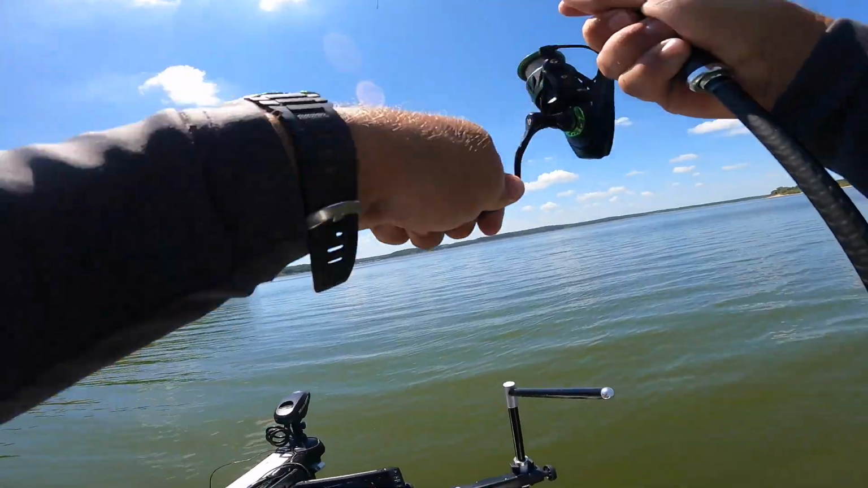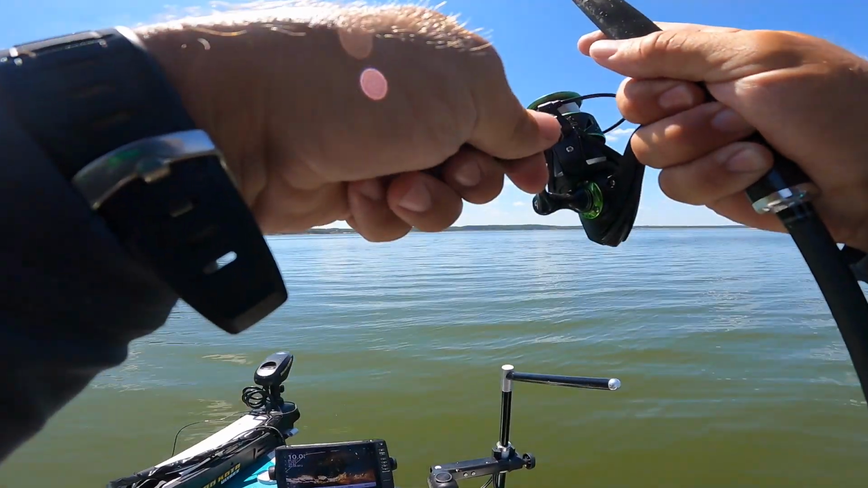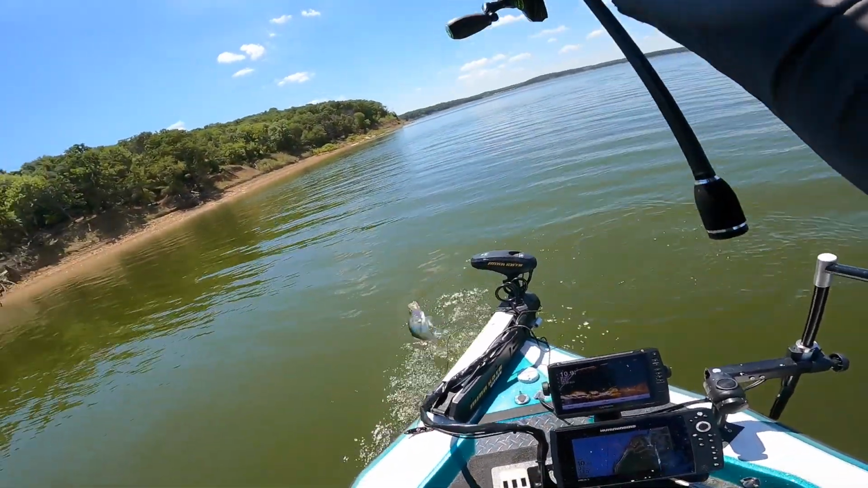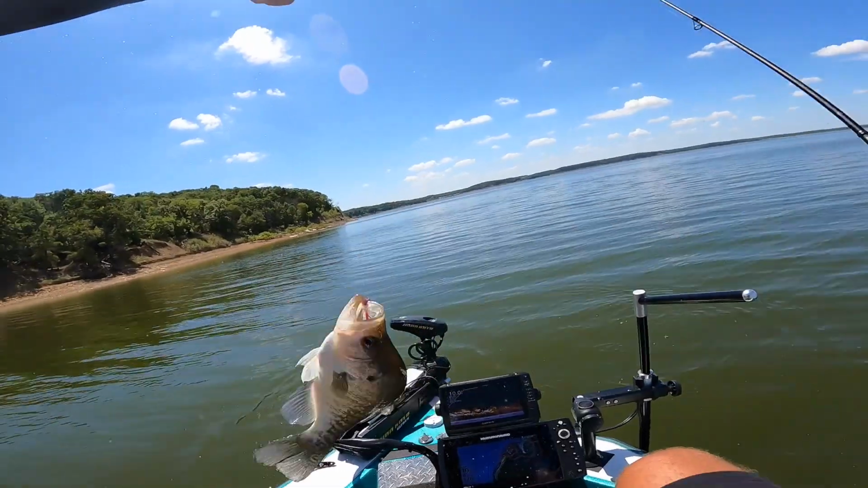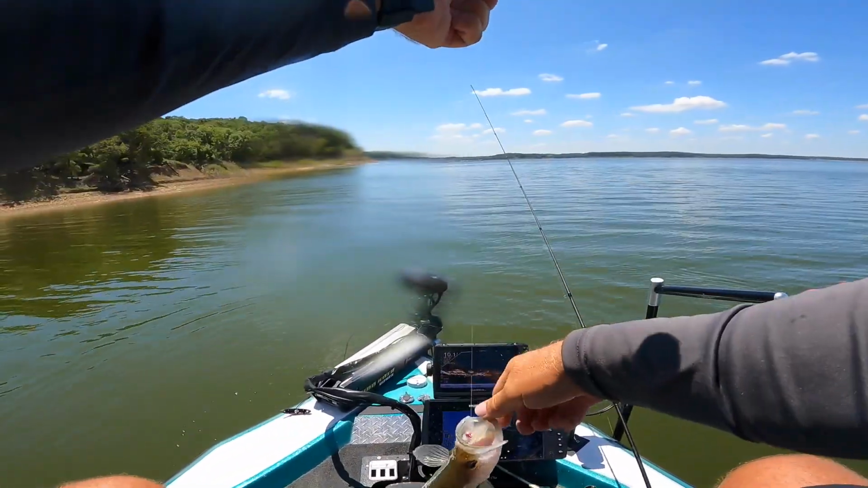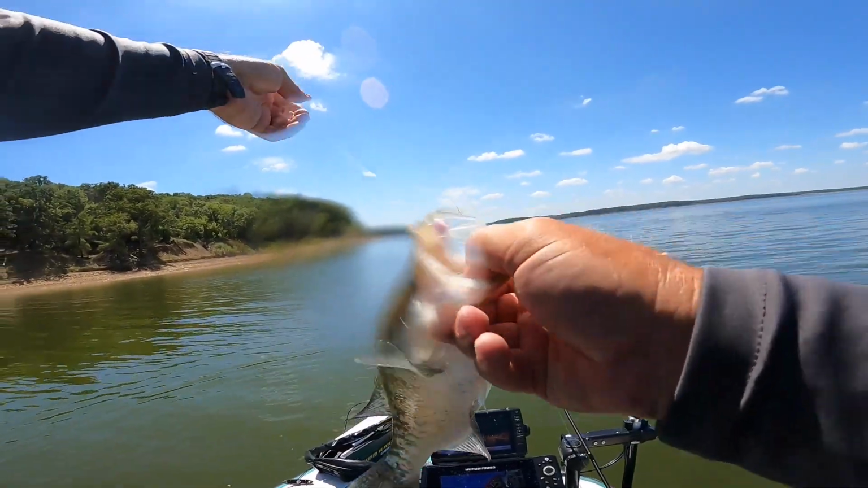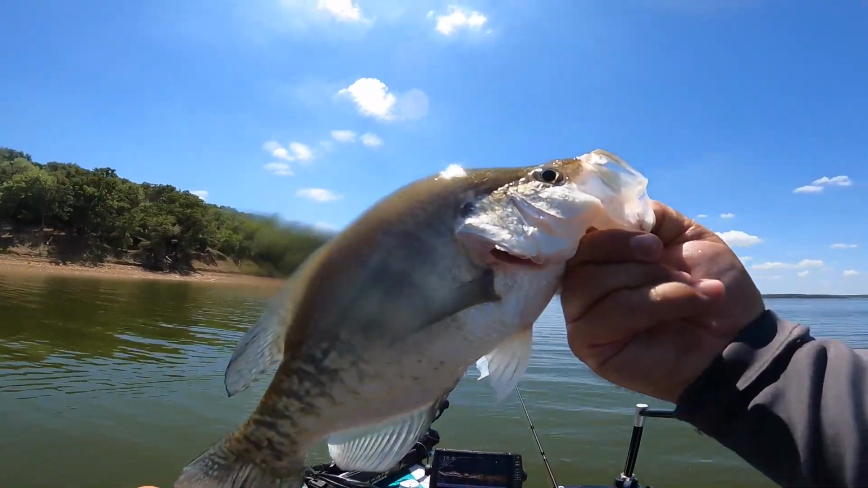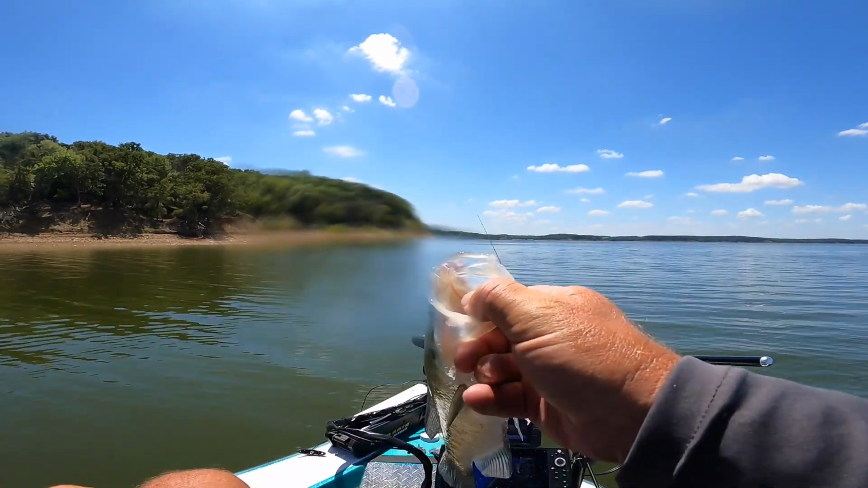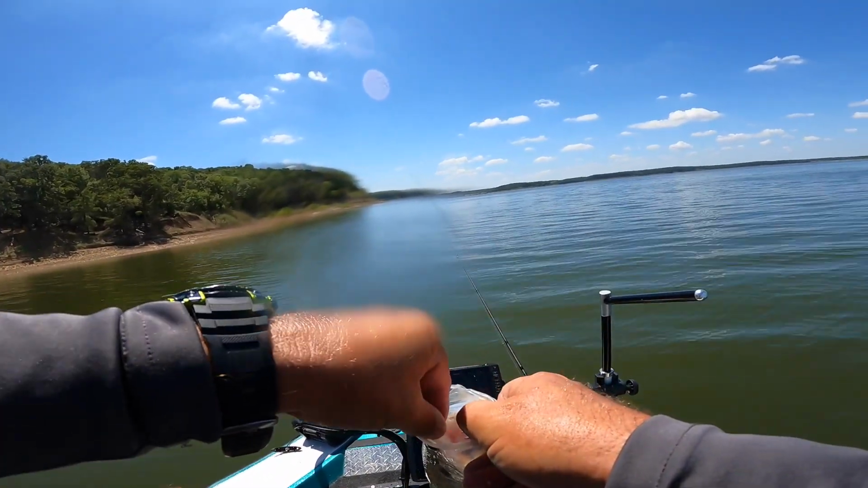There we go. Fish on. He came after it. Oh, he's big. That one's a big one, guys. Oh my gosh, that's a really big one. Please boat flip. Oh my gosh. Look at that thing, guys. Ooh, 4-pound test. Gee whiz, my goodness. Got him in the roof with a hand tie.